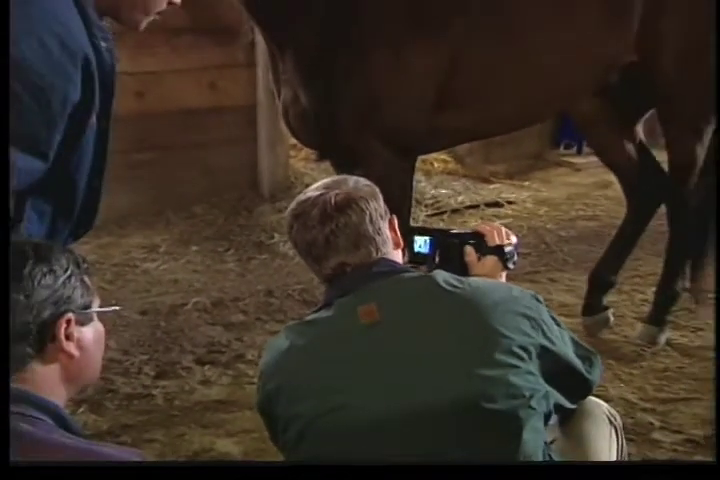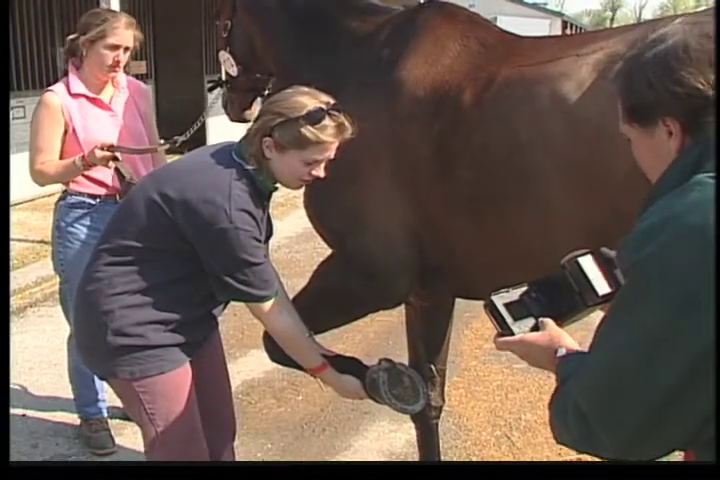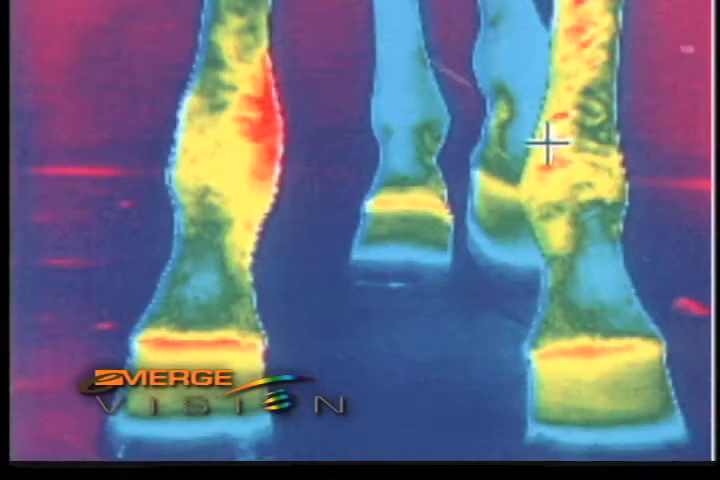It's an invaluable tool during a pre-purchase exam. The 15 minutes that it takes to do a complete thermographic exam as part of a pre-purchase exam really helps you focus that exam very well. Many times it's told me something that I didn't know.